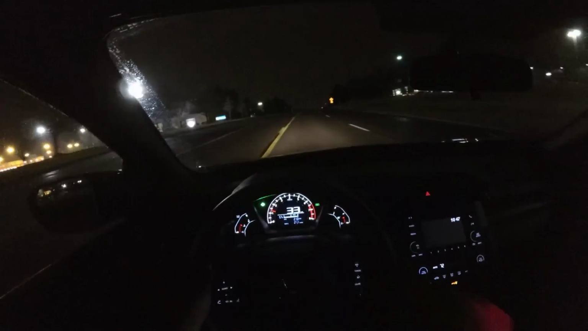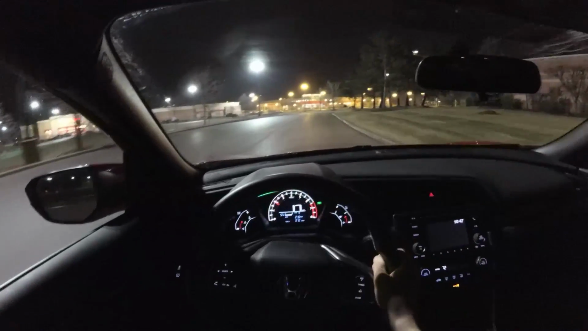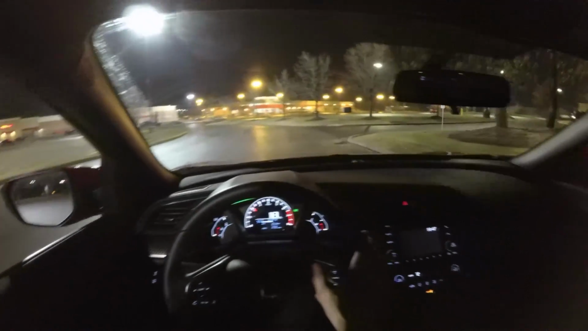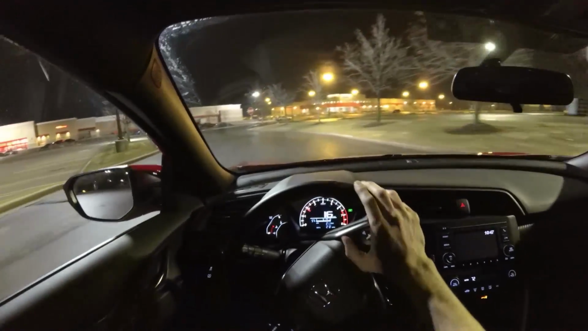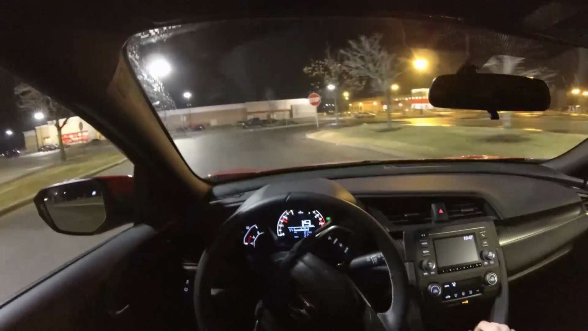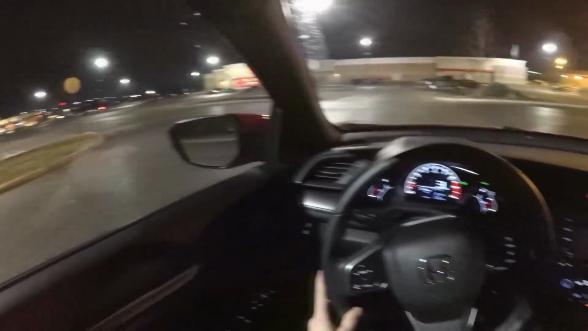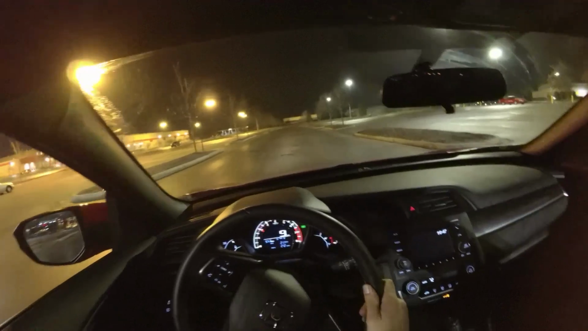I am sorry to be so harsh, but it's the truth, and I feel kind of strongly about it because I think Honda is maybe doing its customers a little bit of a disservice with how good this car looks and how well it drives otherwise, and then it's just let down by what should be the best part of the car.